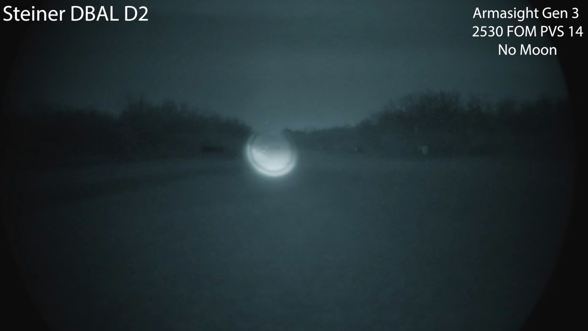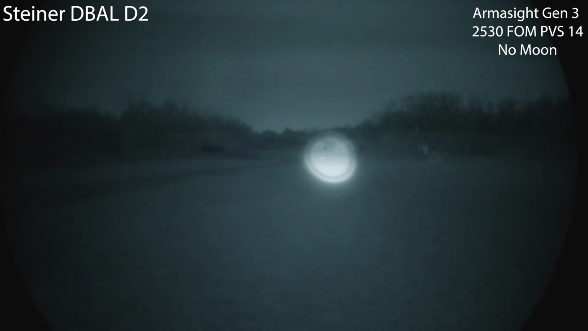So everyone kind of pitches the DBAL D2 because it is pretty good for a civilian combination. It's just big and bulky. Comes with some of your classic Steiner issues, but overall not too bad.